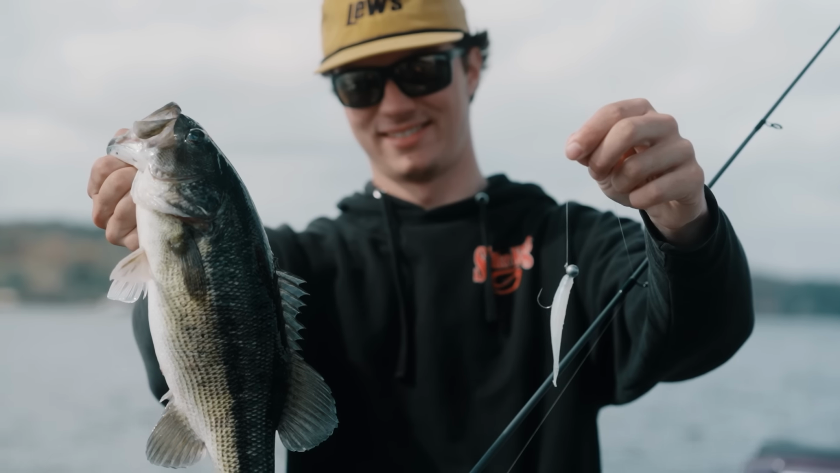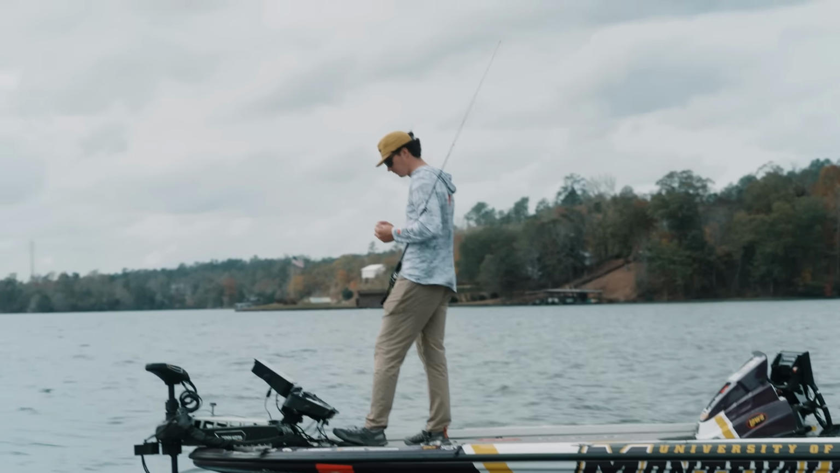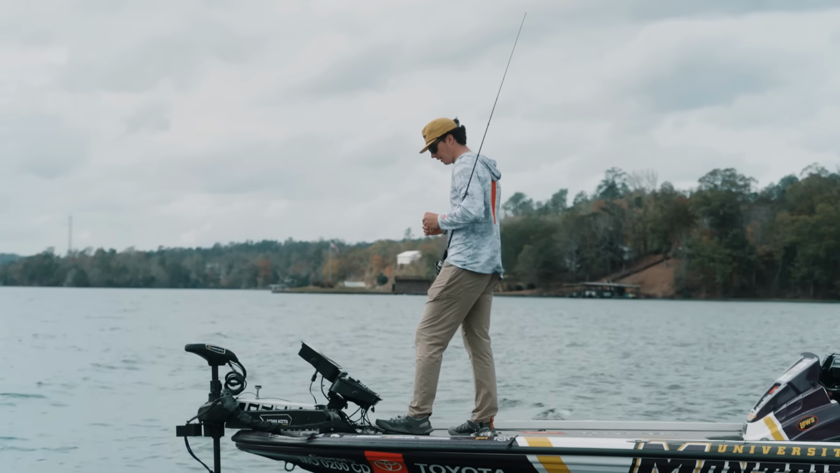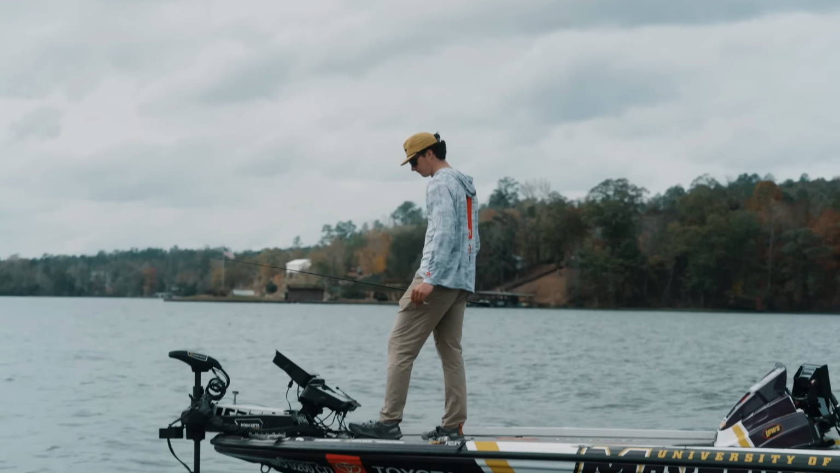So I use about a 1-foot-long leader, just because I really think that makes it more accurate. I always use a 10-pound fluorocarbon leader to an 8-pound braid. But that's just another thing I tweak a little bit. I think it's different than a lot of people, a super short fluorocarbon leader when doing this.